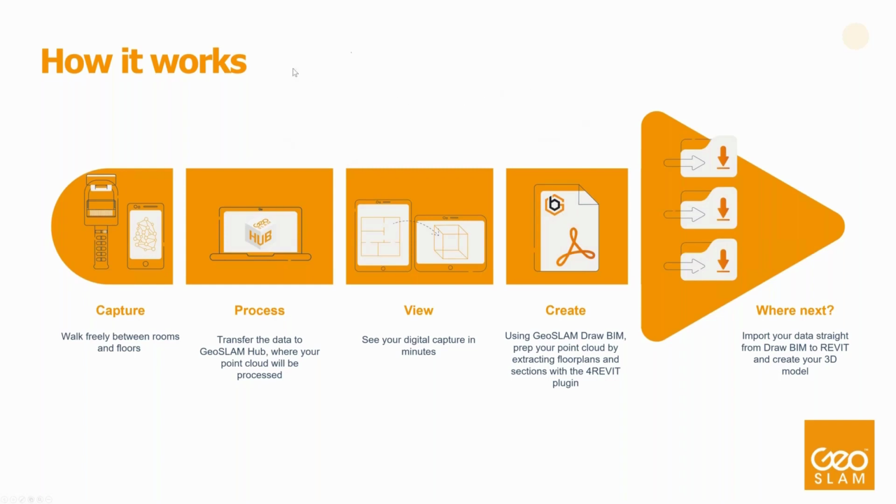The data needs to be captured, then it is processed in GeoSLAM Hub, and the GeoSLAM Draw BIM package can be used to view and generate CAD models, which you can then also take into any third-party packages.